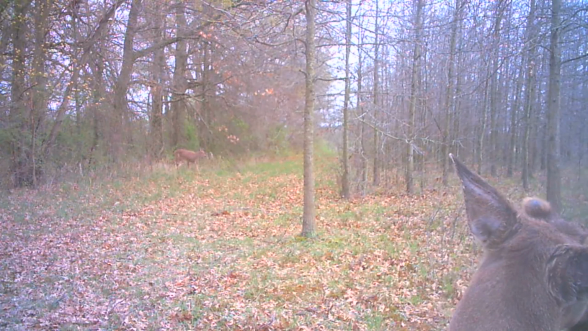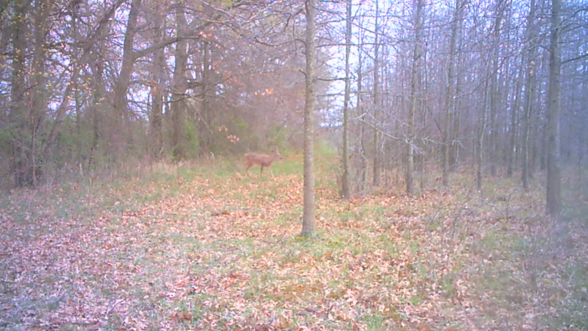Coyote. Should kick that one too. Coyote could have eaten the raccoon. That would have been good too. There's Mr. Nubs. Just starting out. Spring's just coming. And he's just starting.